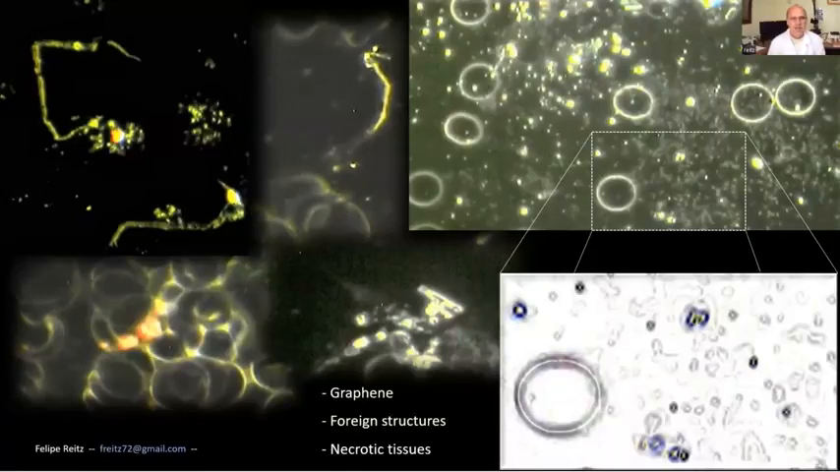It looks like an aggregation of some type of material like I haven't seen, and the size you can compare, the size is just the size of a red blood cell, a bit bigger, and they change. In fact, they change a little bit. If you leave it on a slide for a while the oxidation starts to occur, they start moving a little bit.